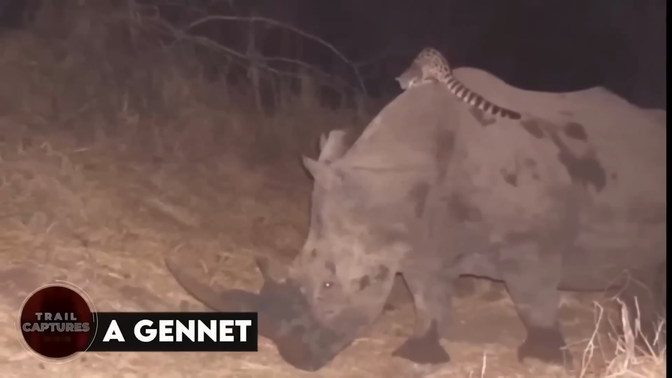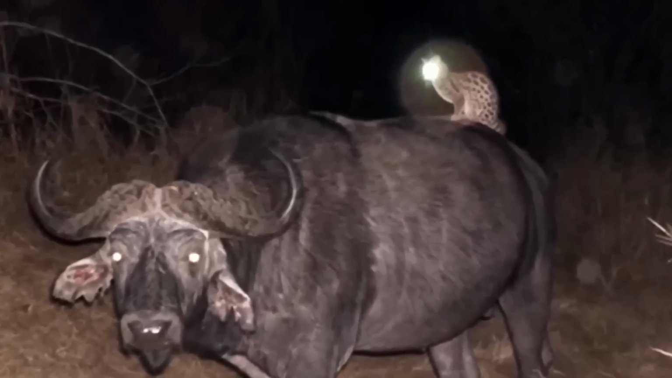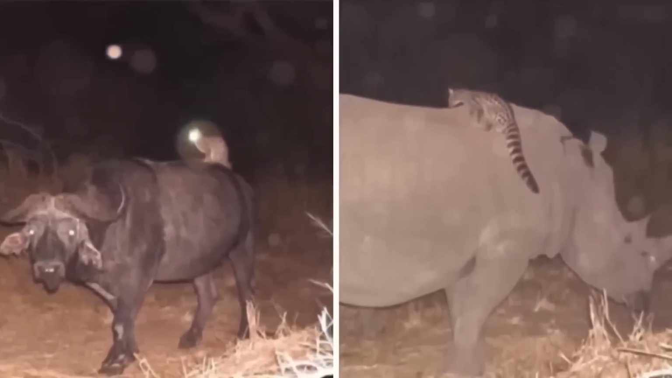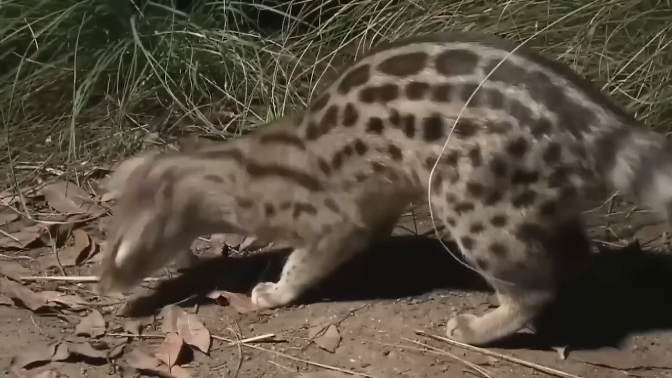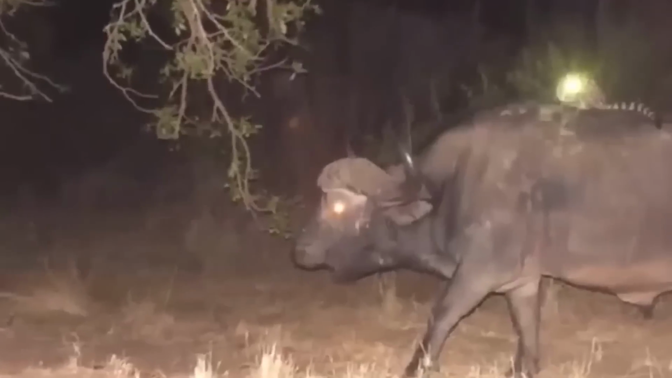A genet. When these pictures went viral online, they really got people talking. They show a little cat sitting on top of some big animals, which surprised a lot of folks. Nobody could believe how chill the cat was about it. Some people even made jokes about the cat being the boss of all the other animals. But then some experts gave their 2 cents and said that the cat, which is called a genet, was likely using the other animals as a lookout point to find prey. That's pretty clever if you ask me.